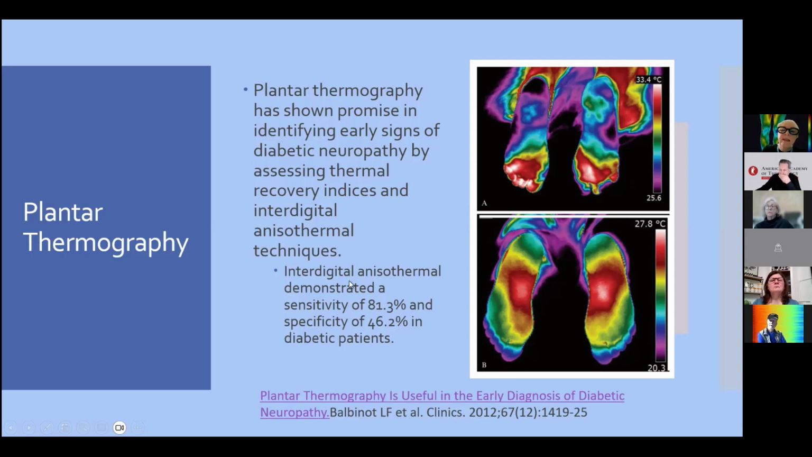We have the interdigital anisothermal pattern demonstrated with more than 80% sensitivity. So it's very quick for diagnosing diabetic neuropathy, with very early signs of this neuropathic dysfunction.